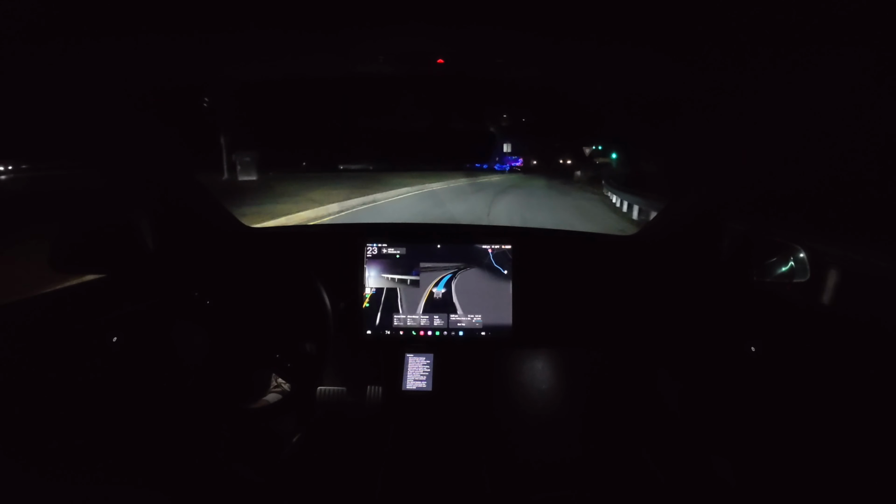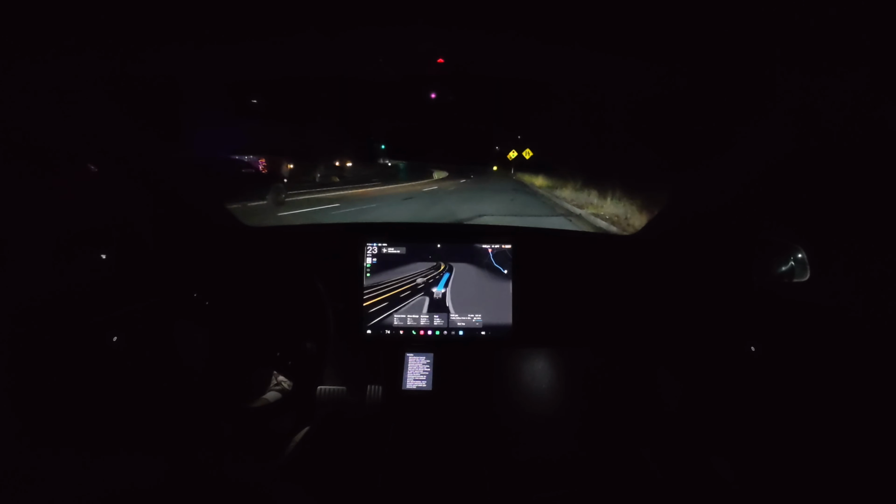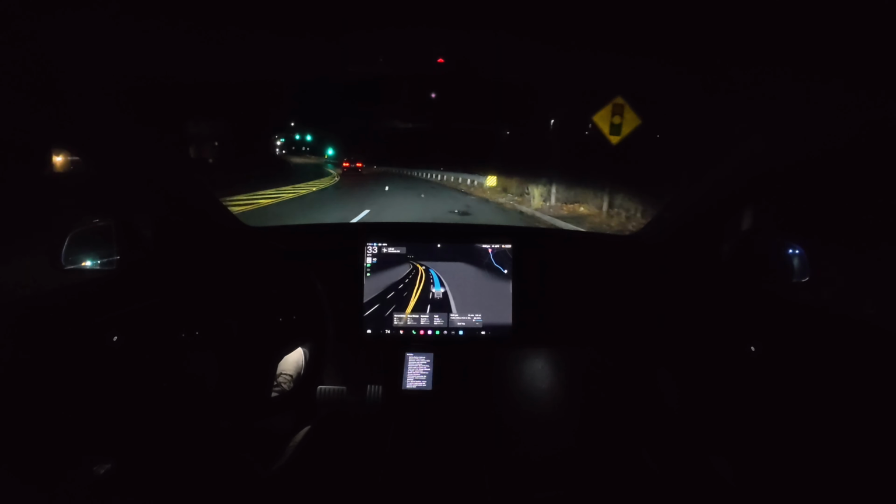So they do have a green light. They're coming through. Traffic is coming through here. It's going to get right on. Nice. Cool. Now this lane is going to end, so it needs to get into the left-hand lane.